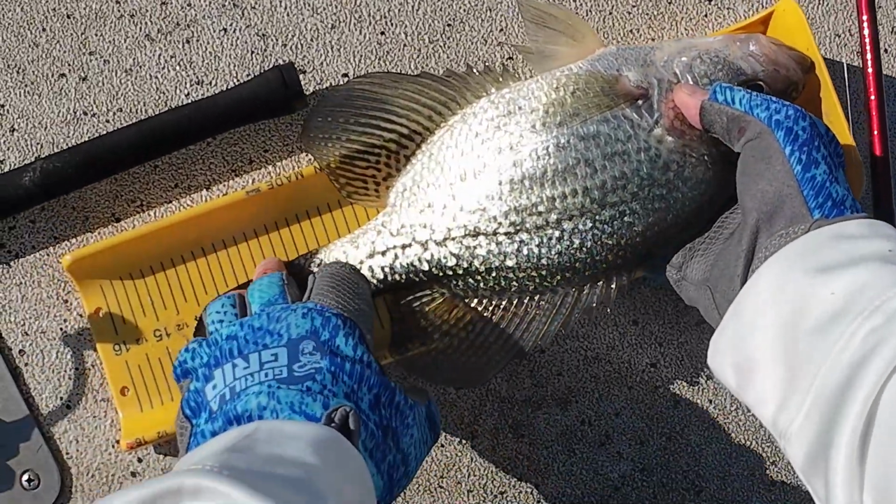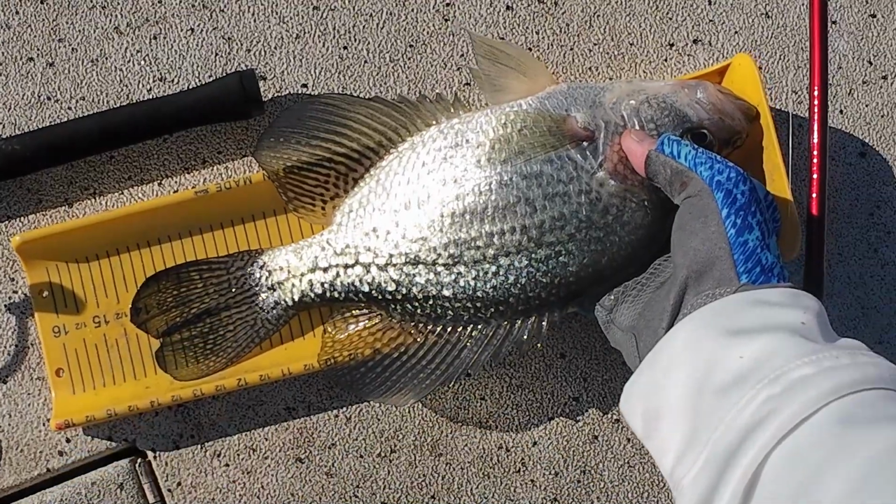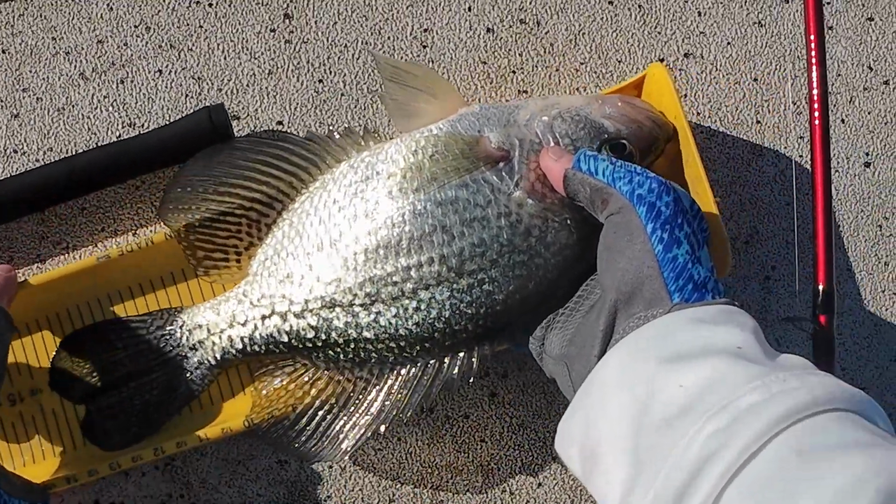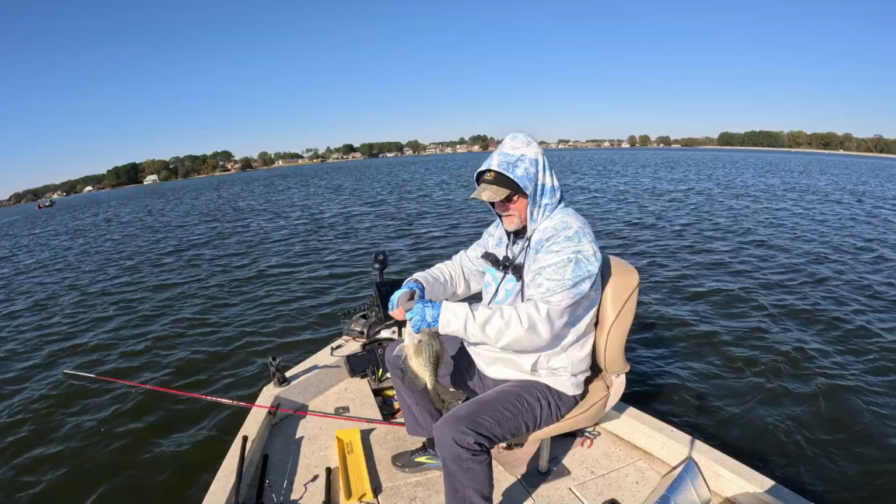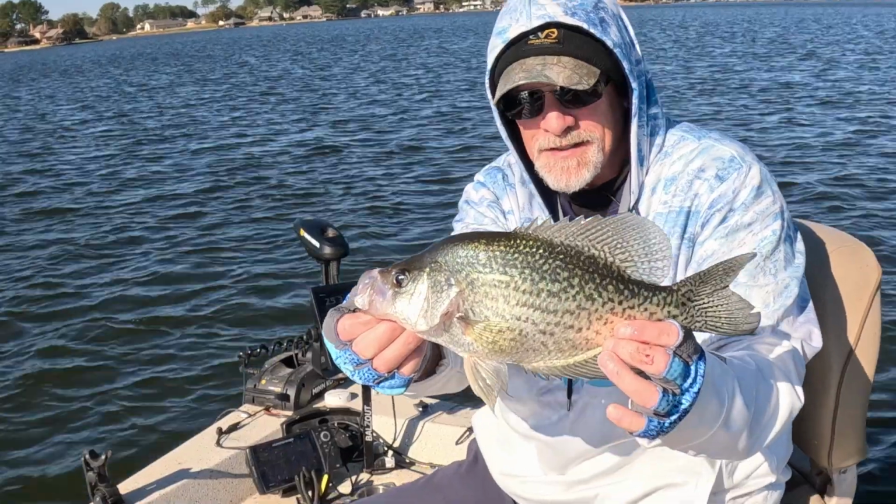Close your mouth, dude. That sucker's 14 1/4. Over 14 inch. Go back, crappie. Yes, sir.